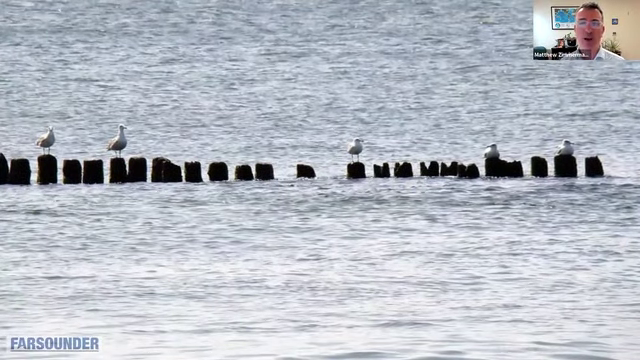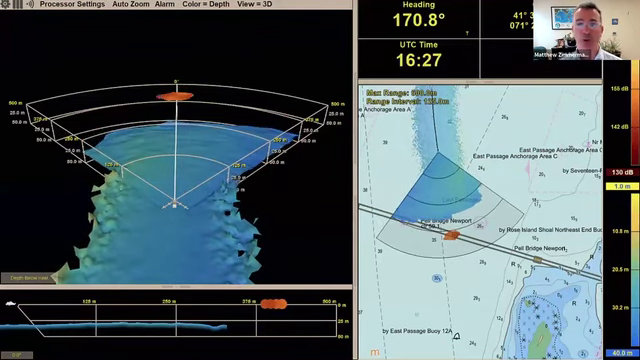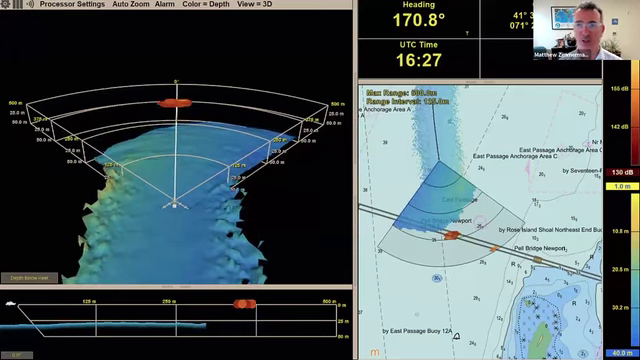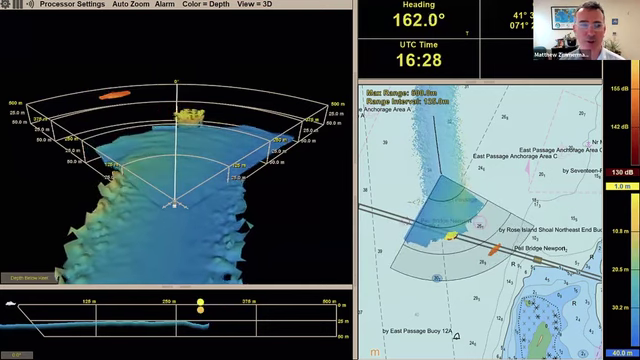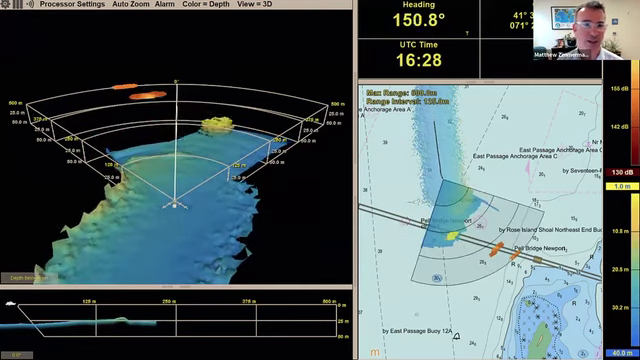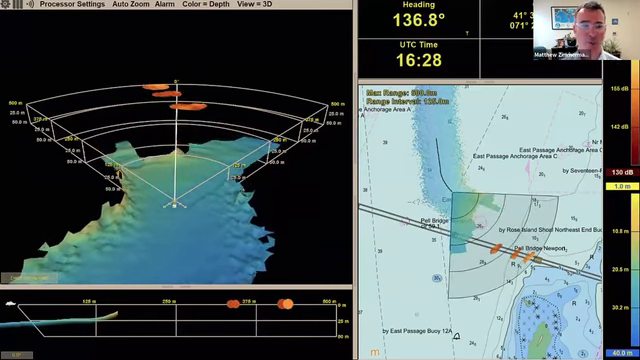So we combine all of that information into an easy to use user interface, and we really focused on how to make our forward-looking sonar information clear, easy to use, and quick to understand. This is a screenshot video of our actual software with real sonar data. This is actually approaching the Newport Bridge in the Narragansett Bay here in Rhode Island.